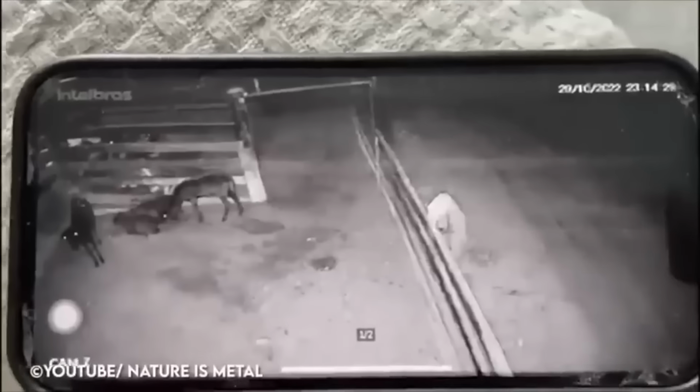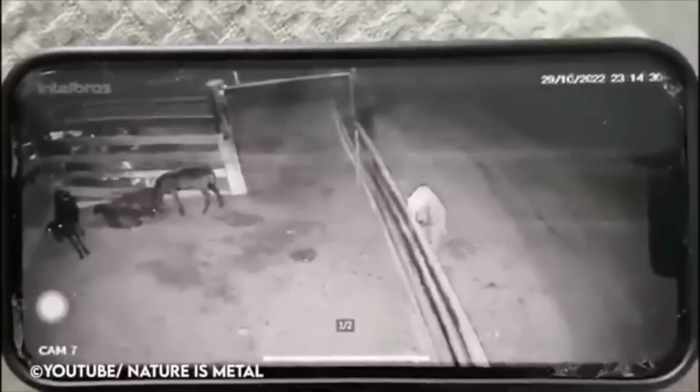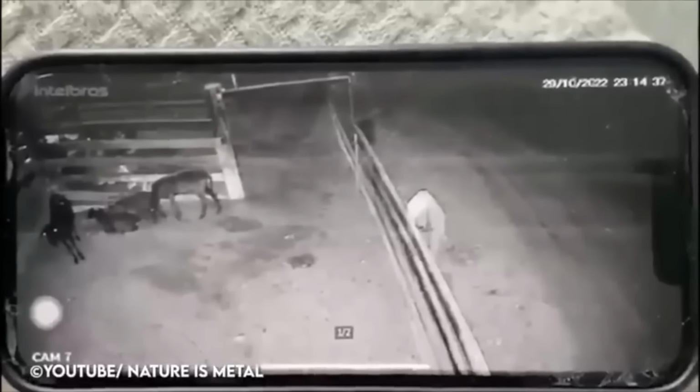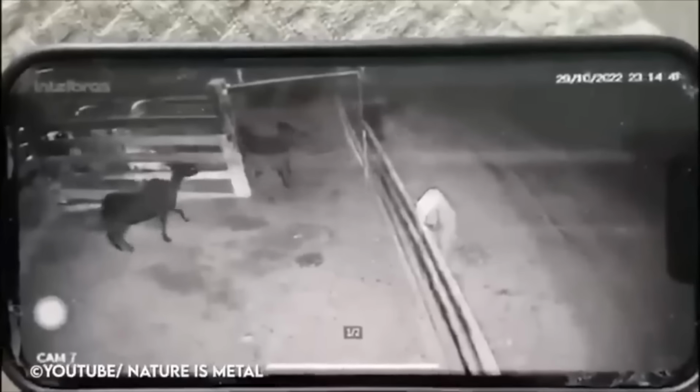This video captured around midnight shows farm goats in Brazil corralled into a pen and relaxing during the cooler evening. However, suddenly, they catch wind of something and realize they aren't alone. As the stragglers retreat to the comfort of the herd, it's kind of eerie to see all of their eyes looking in the same direction, out of the pen, trying to see what they're sensing.